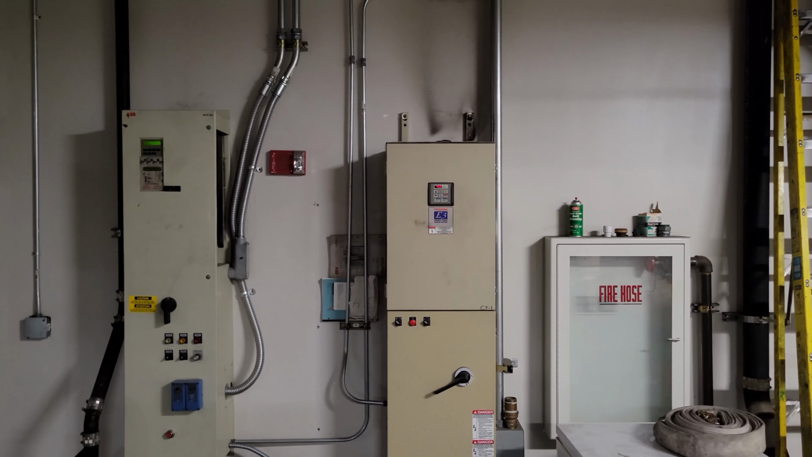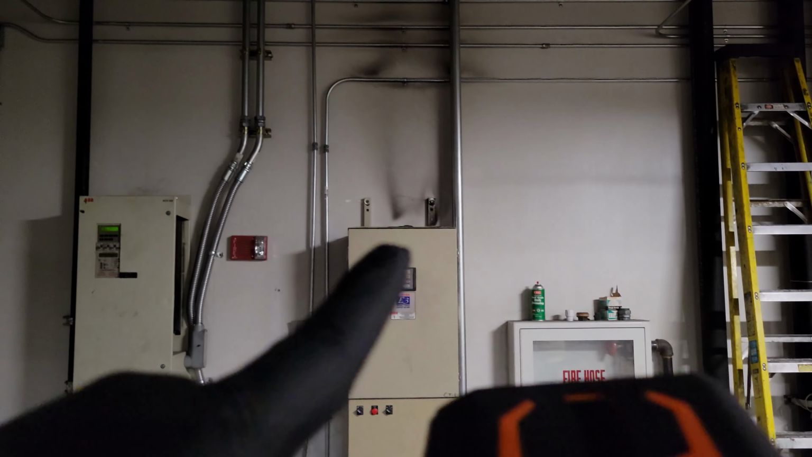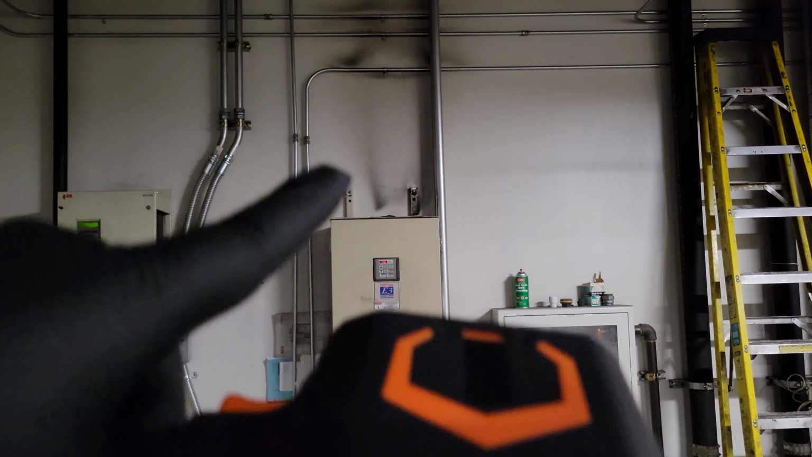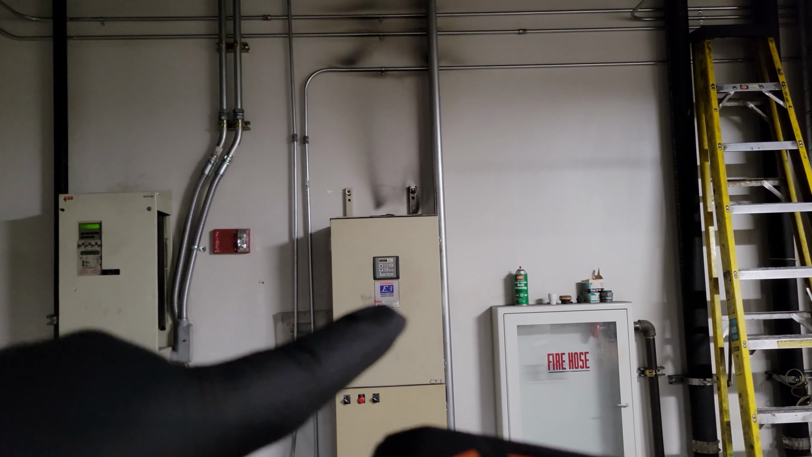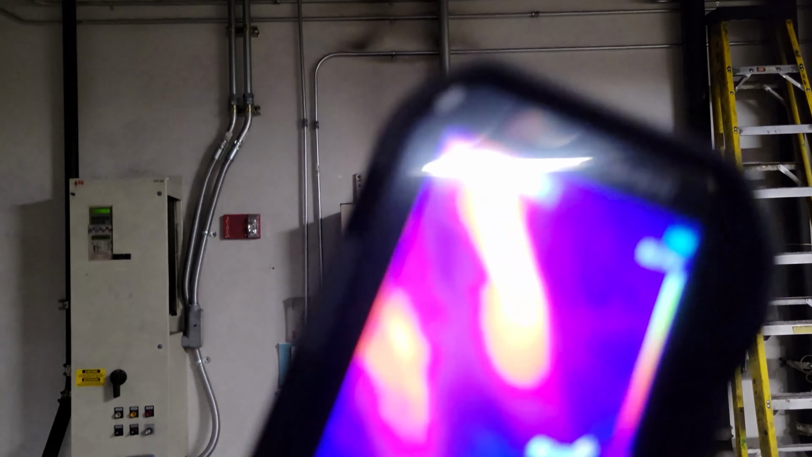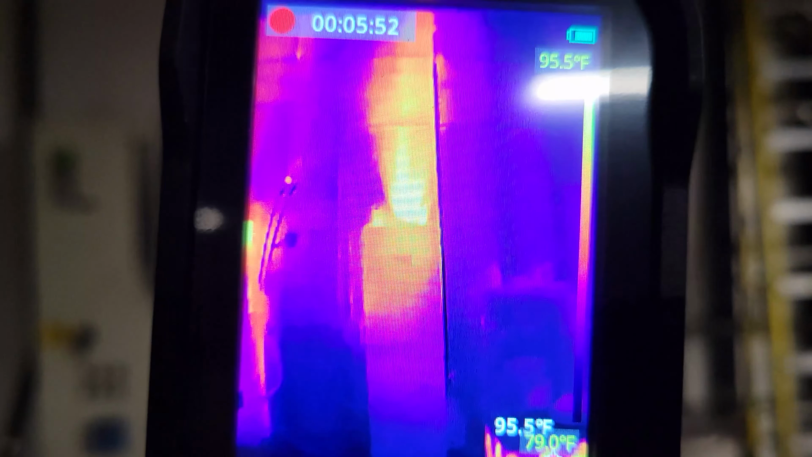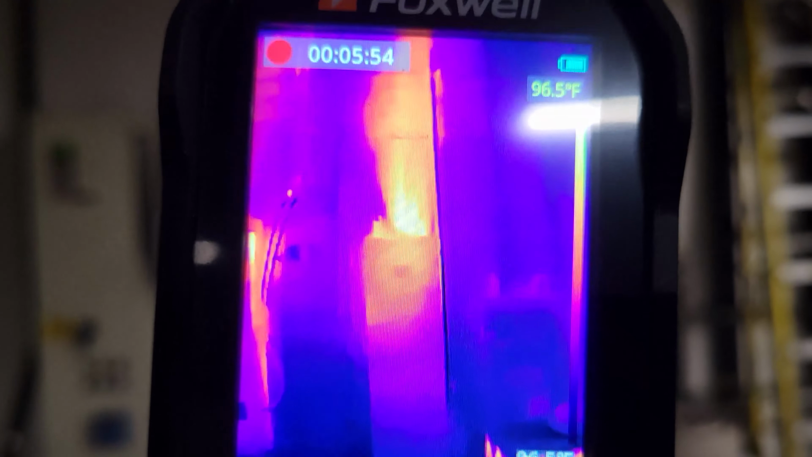So let's look at this cabinet. That is what it should look like. So what that is telling us is that that fan is working. It is hot, but that's actually a good thing, because that means it is pulling the heat out of that drive and protecting it. What that also means is that the drive that we were looking at before could have a problem with that fan, which means that that drive could be cooking right now.